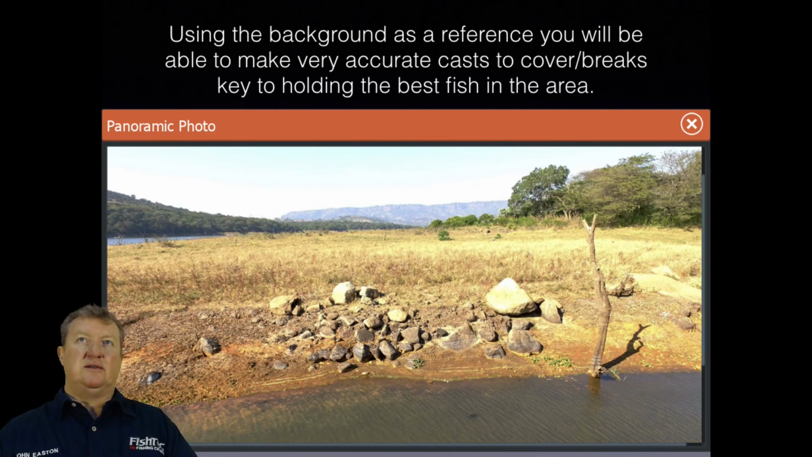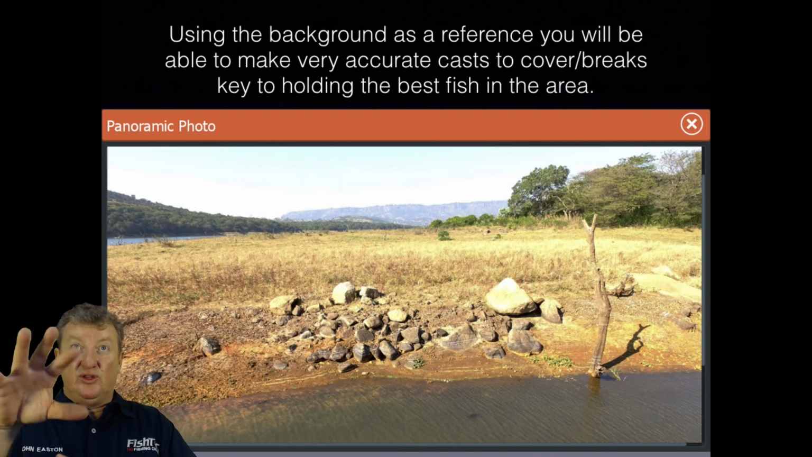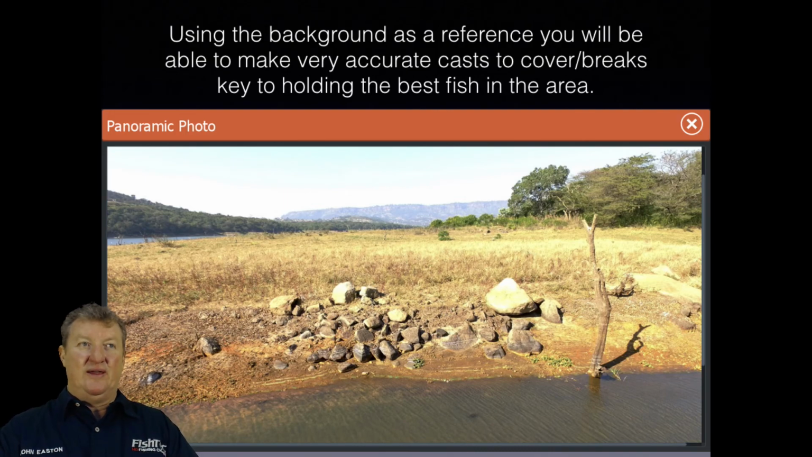Let's have a look at good conditions, calm conditions, using a 360 combined with this. I'd love to use a 360 here. In the right conditions, the right range, I'd love to see with that 360. My dream is to see fish moving around this type of cover, or these types of breaks. Is the 360 that technology? I haven't seen it yet.